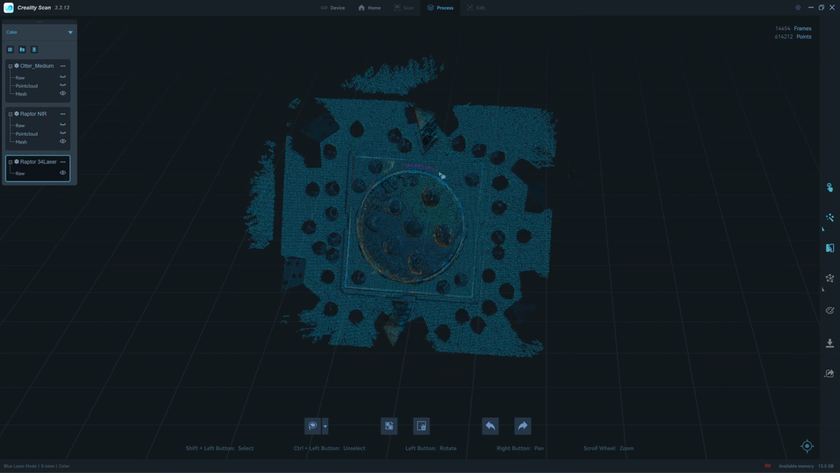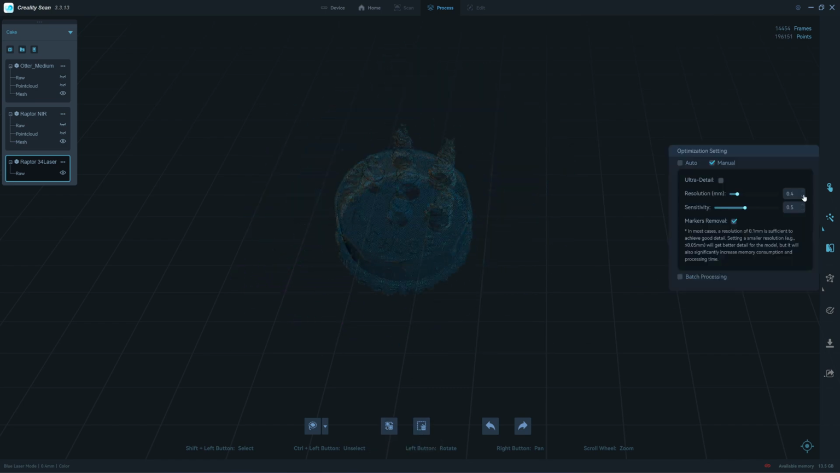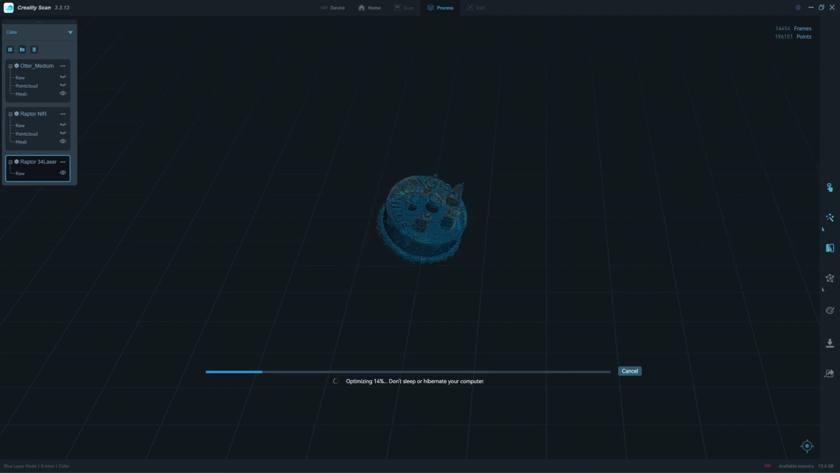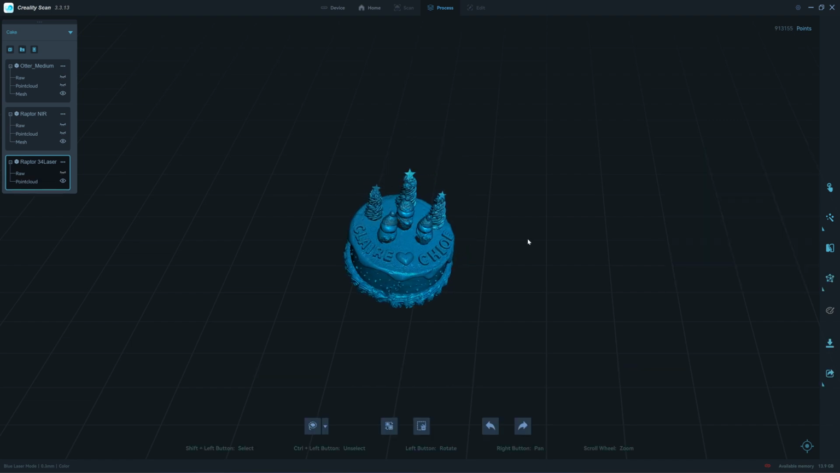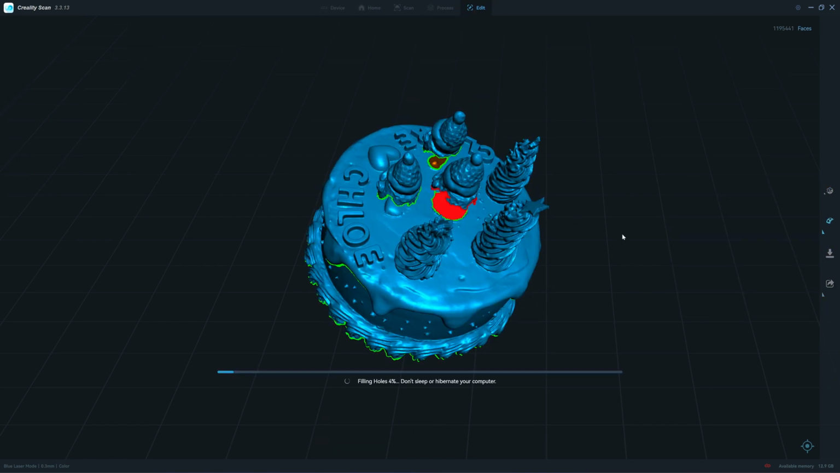I will need to delete the base. And here we go. I will delete this. Okay. 0.3. I can tell you this is a very sharp scan. Let's fill the hole. Before that, I need to measure it. So that one is complete.